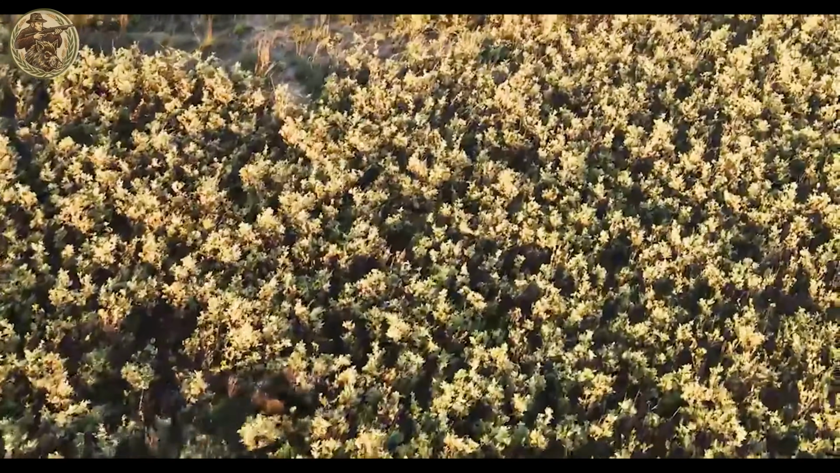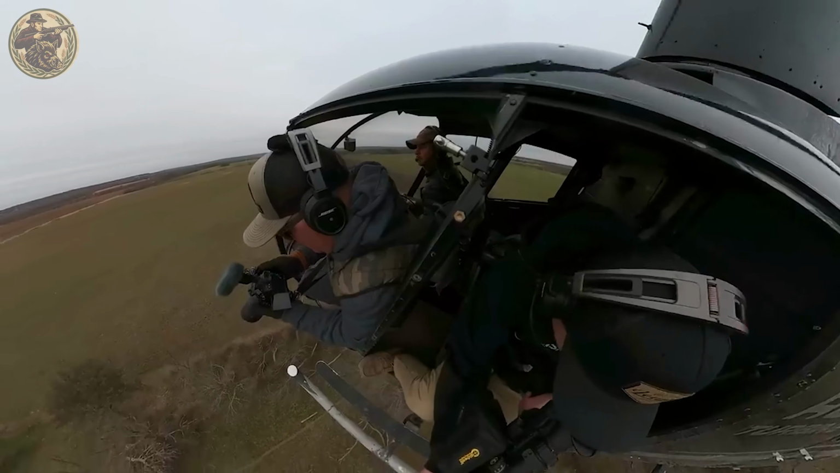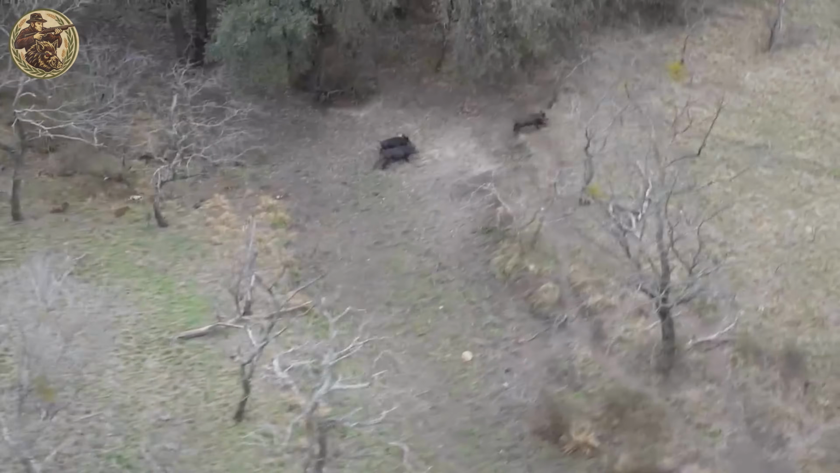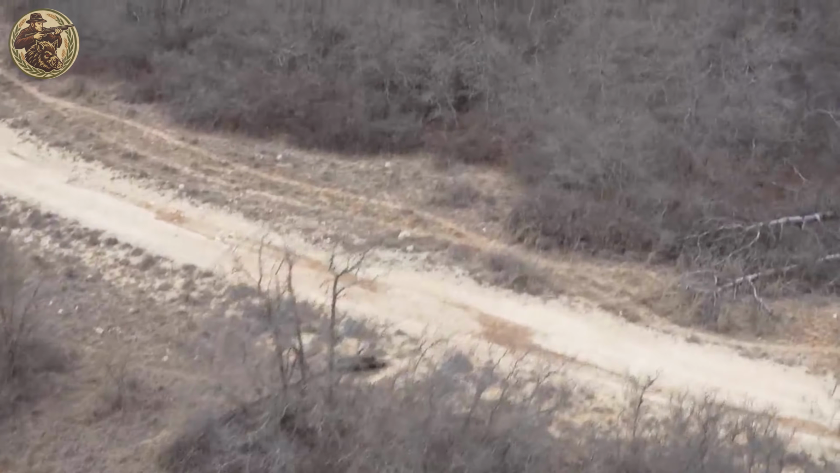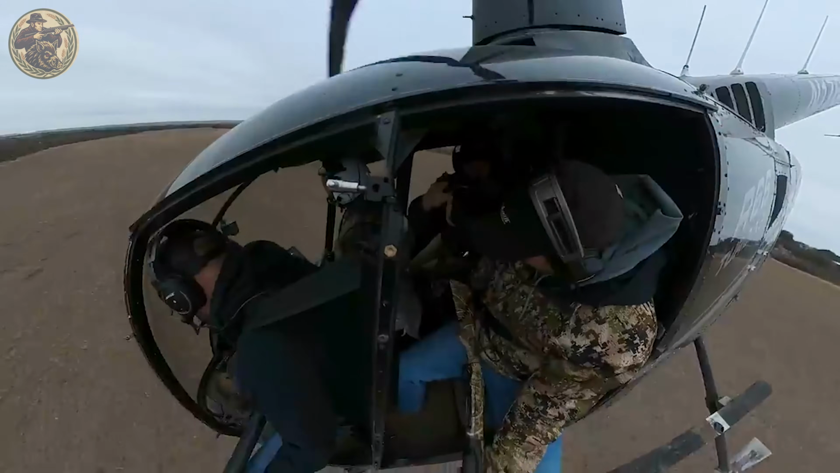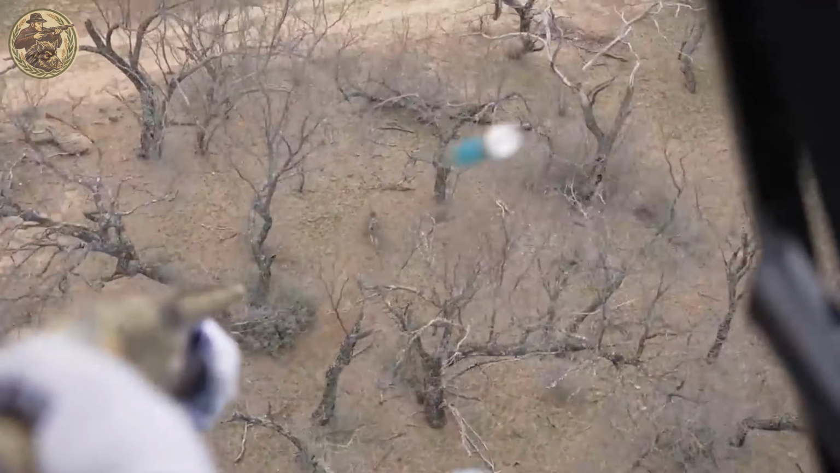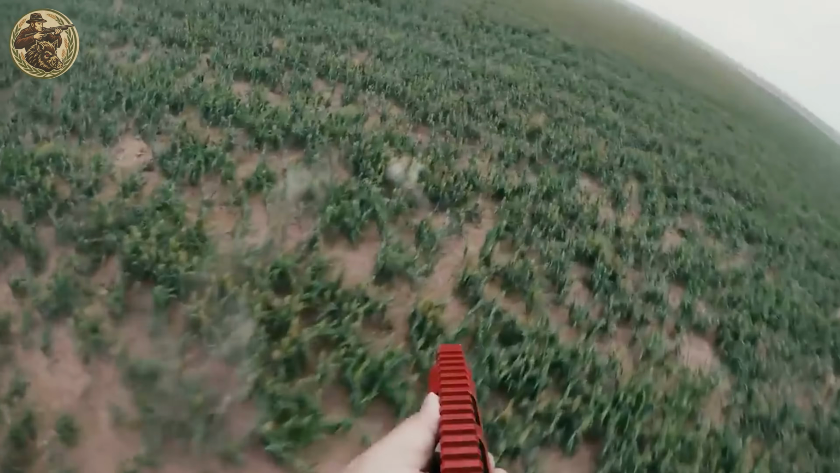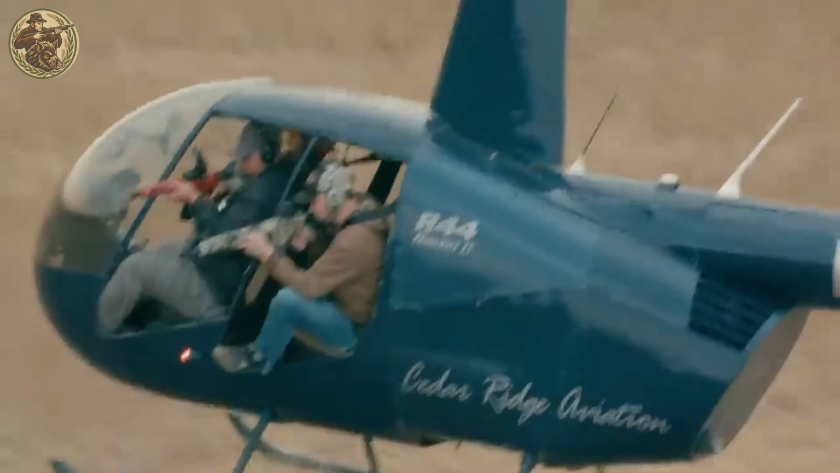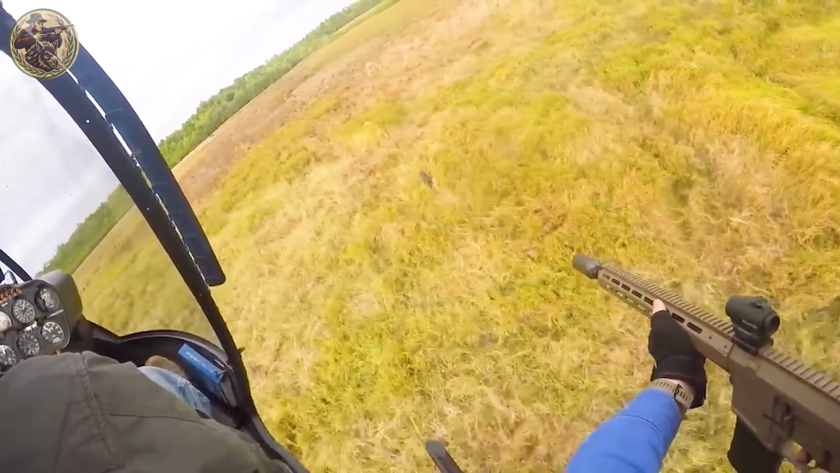Each flight typically lasts 3 to 5 hours, taking down 30 to 50 hogs per mission, depending on terrain and herd density. Each hunt marks another step toward restoring balance to the land. But the battle is far from over.